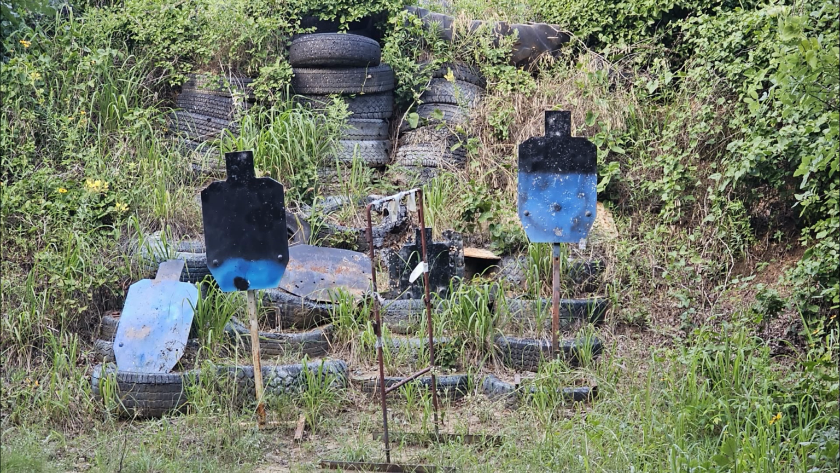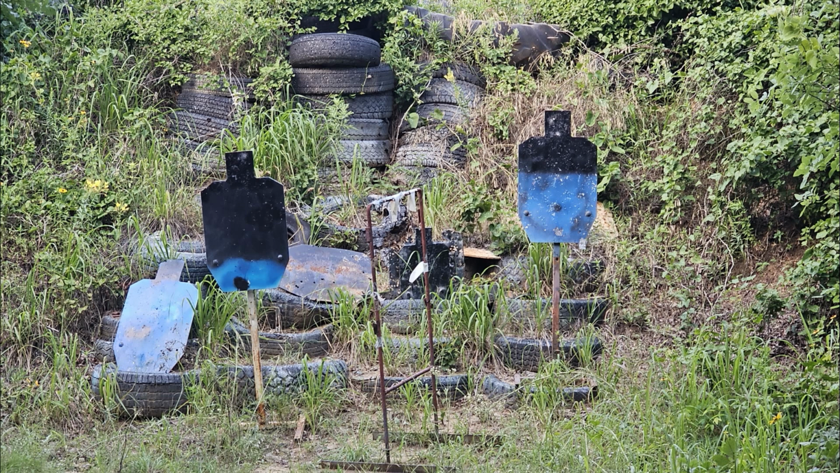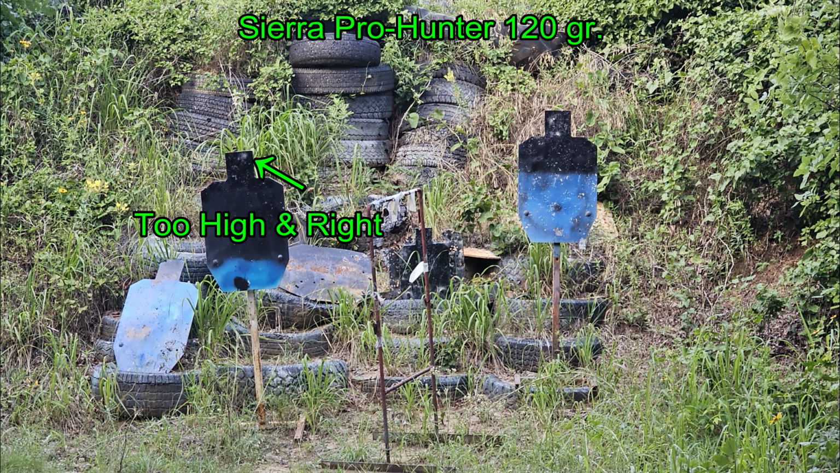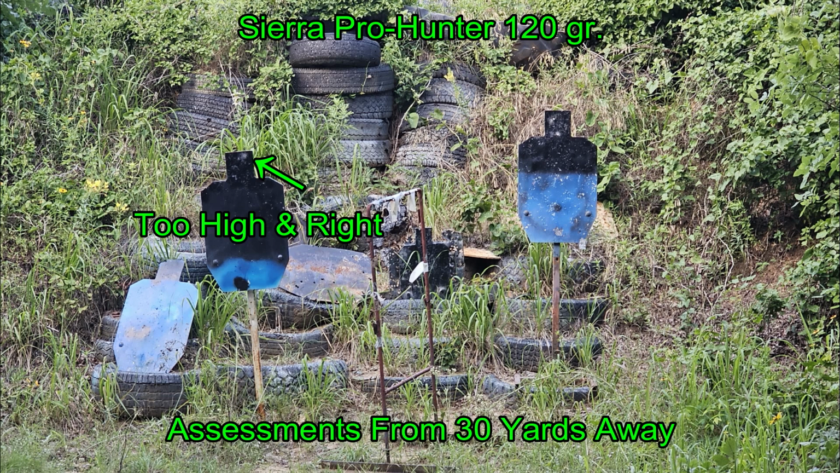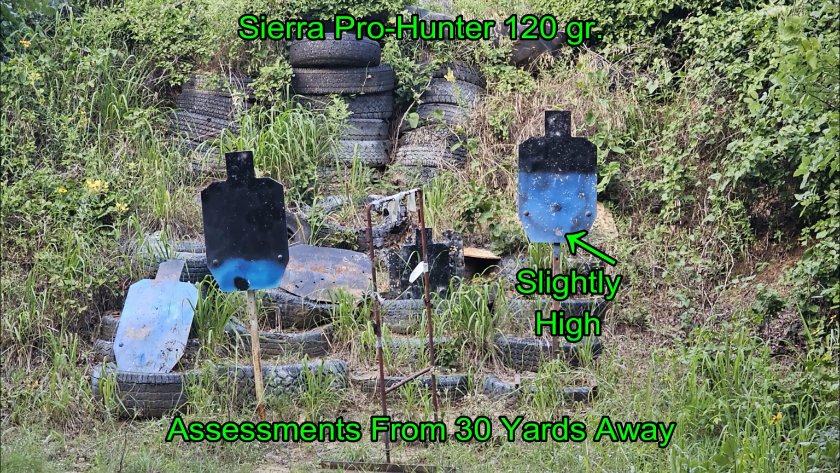So here I am at 100 yards, and I used some trash ammo to get a basic zero on the scope. And while painting the targets, wasps came flying out of this steel target, and they were pissed. Apparently shooting the target makes them really mad. And so I did all my sighting in from a distance, so to speak, because I would take a shot, check to see how close it was, make an adjustment, pick another spot on the target, shoot, see how close it was, make an adjustment, and so on.